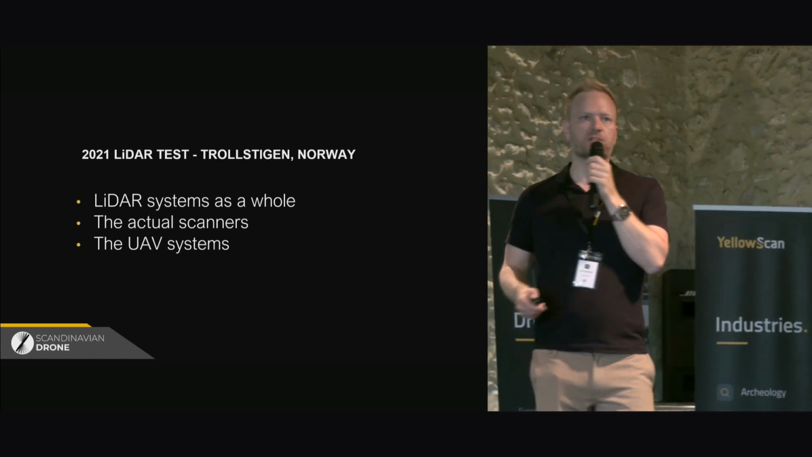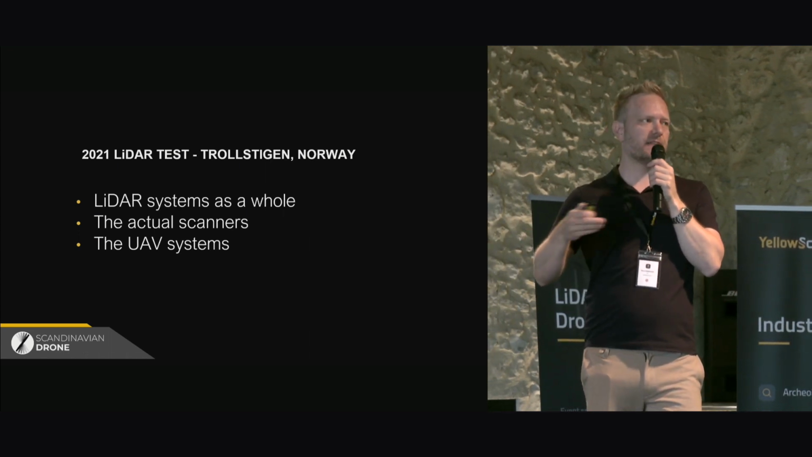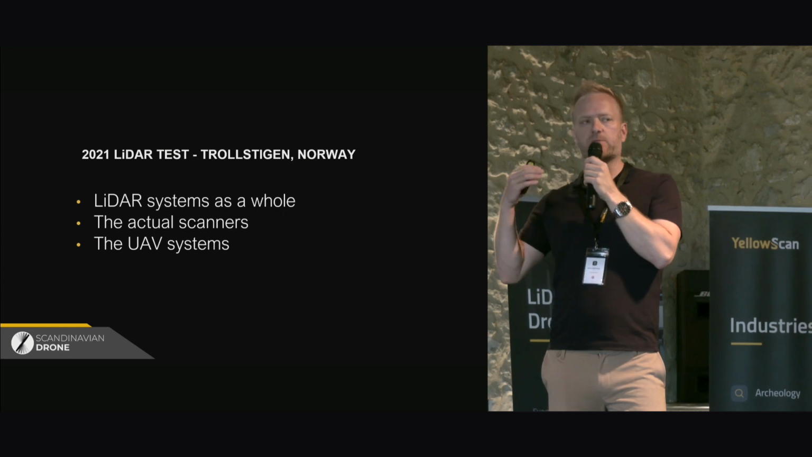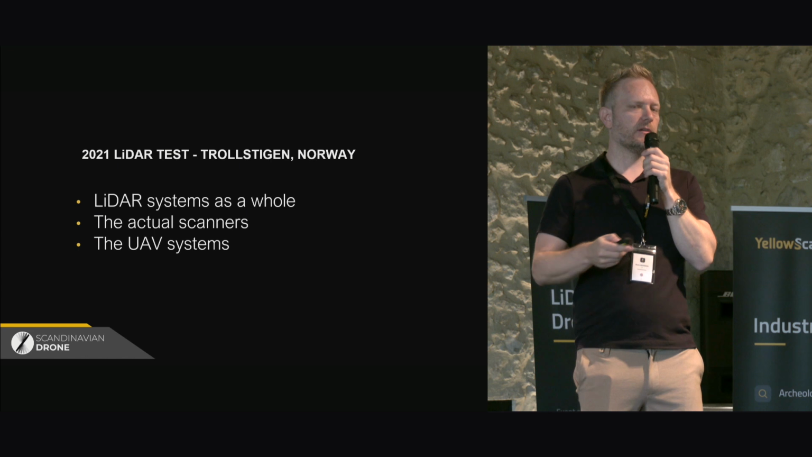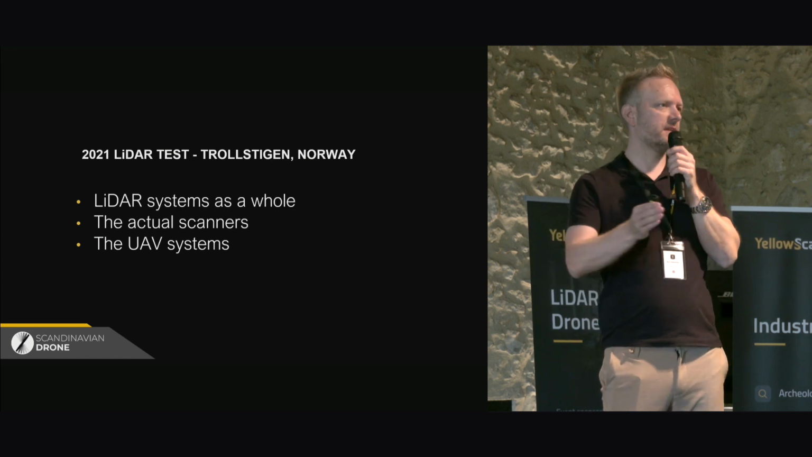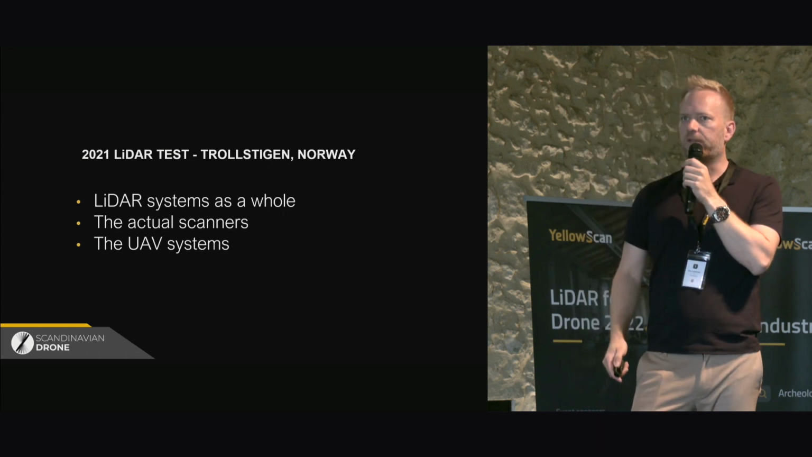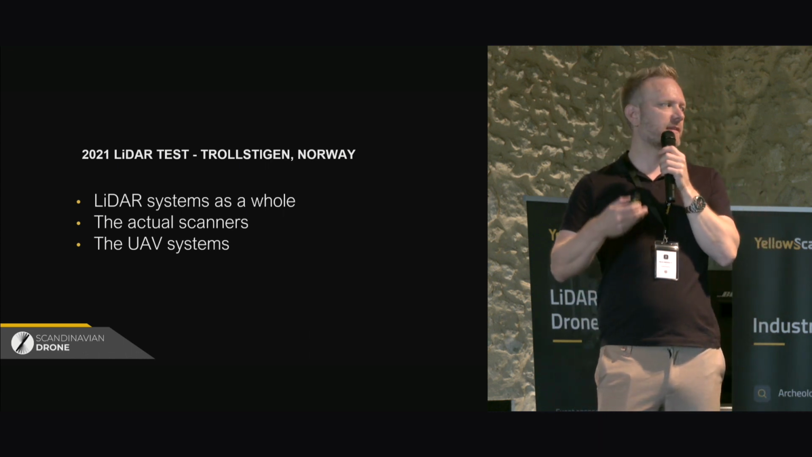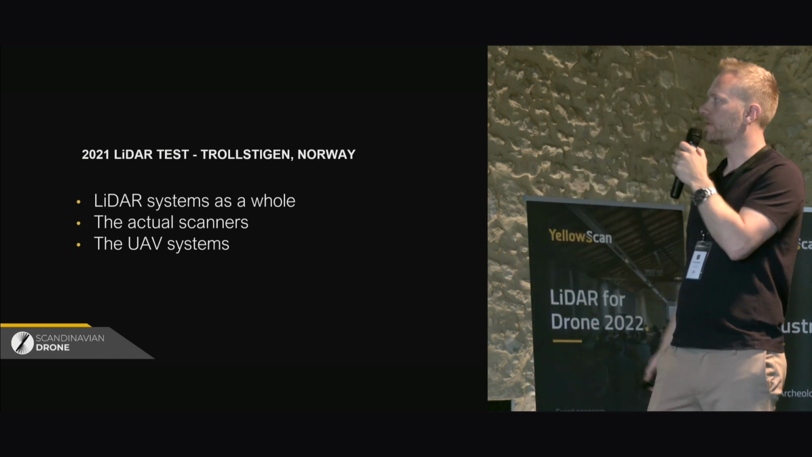So it was a combination of the actual drone and the UAVs and the LiDAR sensor itself, but it was mostly focused on what has happened with the LiDAR technology since, for example, 2016 and up until then. Because there's been quite a lot of development, especially with the sensors getting smaller, lighter, and also more reasonably priced.